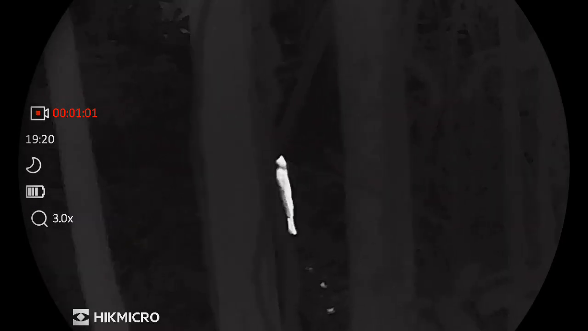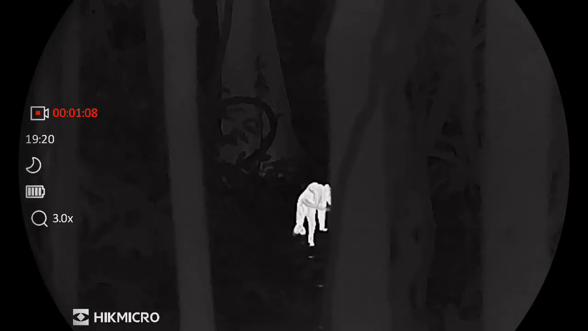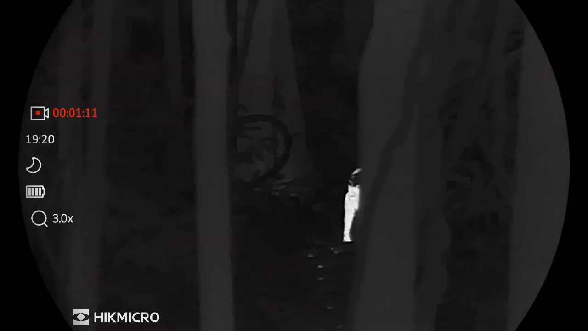Thermal is an amazing way to observe natural animal behaviour. Without a bright light to disturb the animal, the observer remains unseen. Through our nocturnal observations, we're hoping to learn more about life after dark.